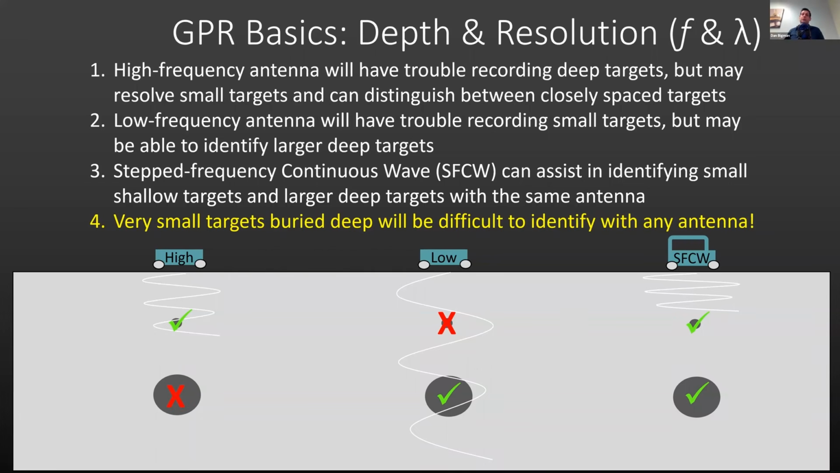So here's kind of the mix, right? High frequency is good for some, low frequency is good for some, and step frequency continuous wave expands the application and capability of a single antenna. And in this webinar, we're going to actually show you a lot of data from the step frequency continuous wave system.